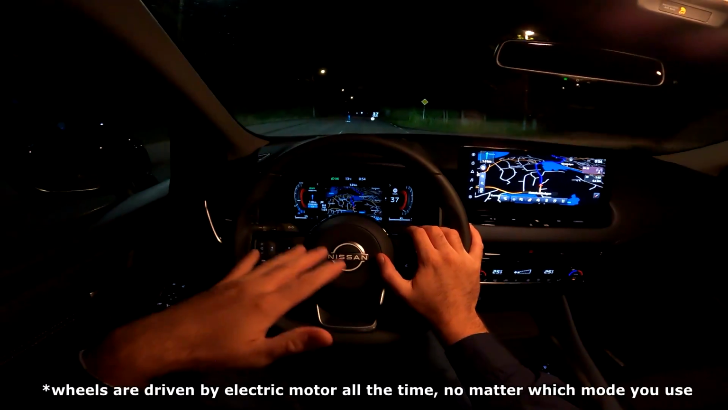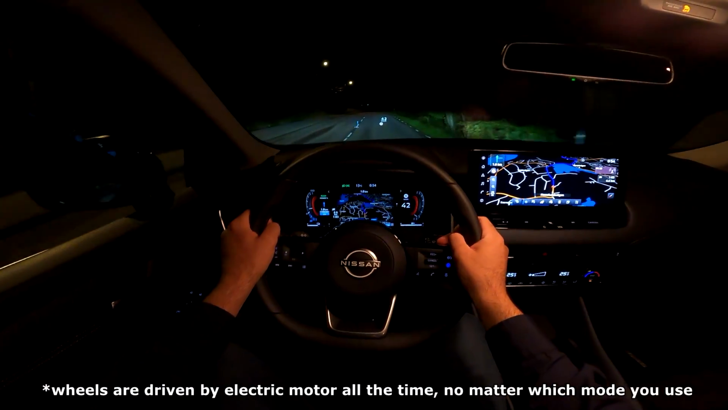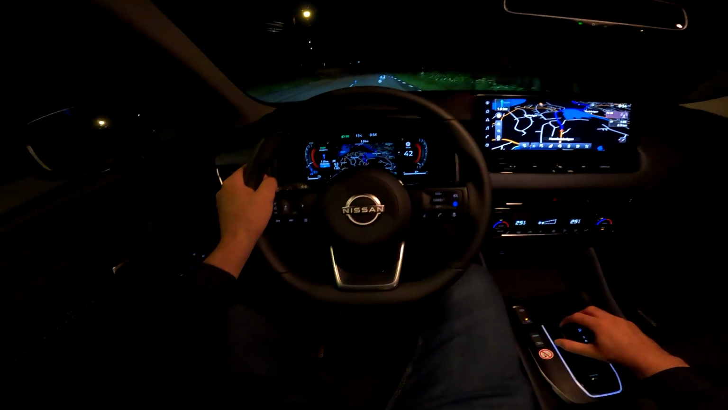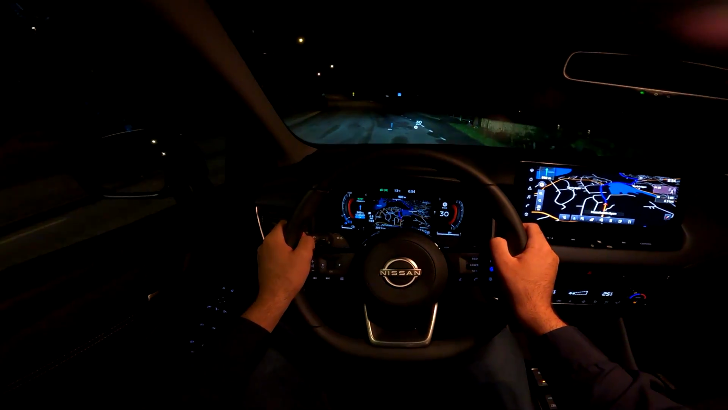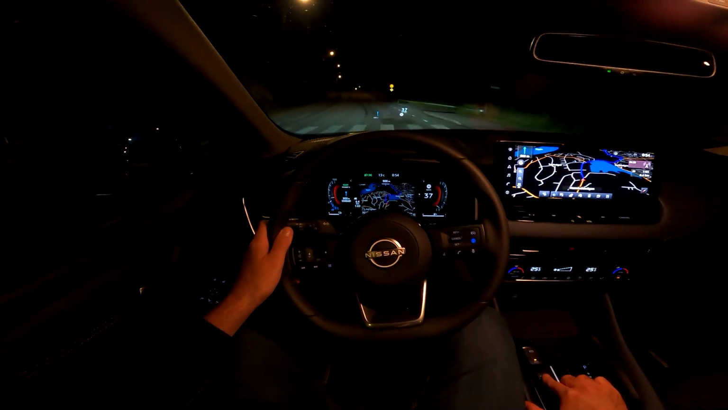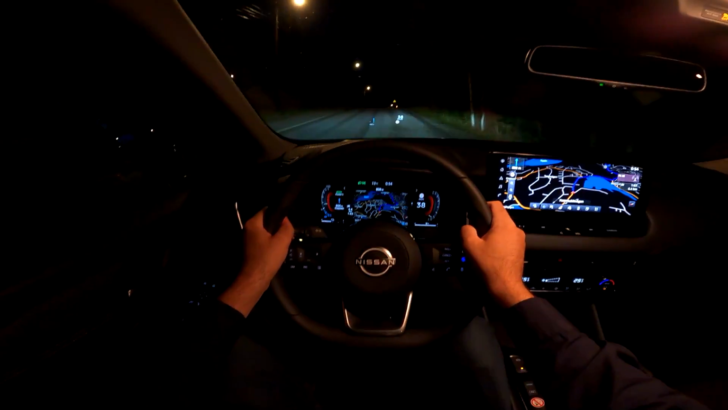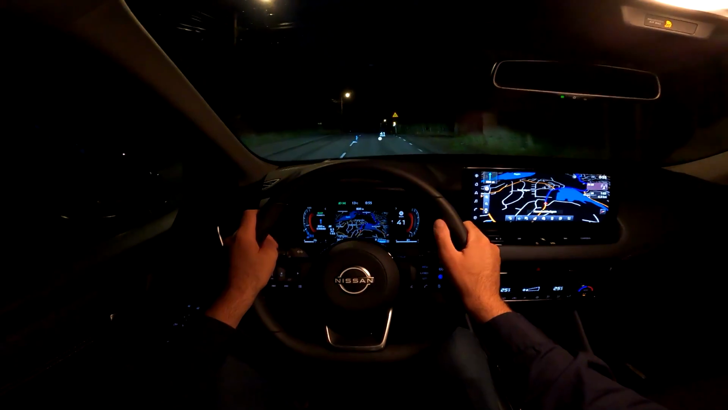So the wheels are driven only on electric power. There's also the B mode. Put it to B mode for more recuperation, you see. And I'm really loving the feel that this powertrain gives you.